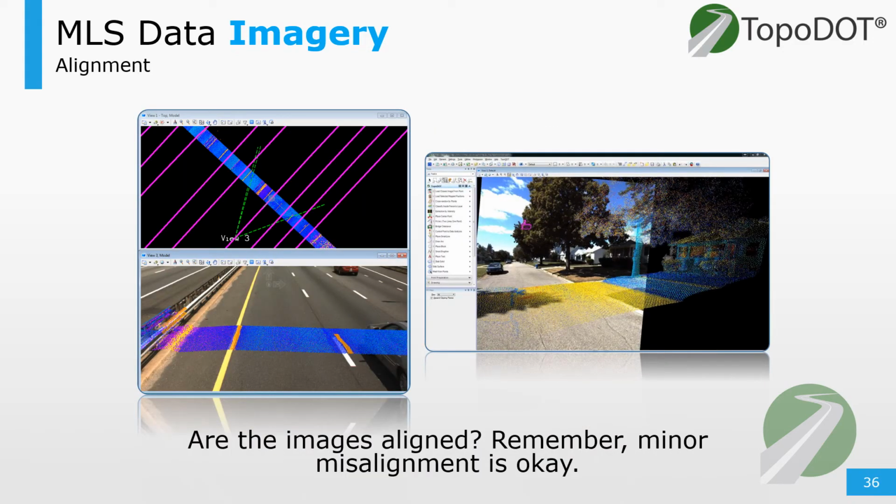How about the overall alignment of these photos? Even if the requirements are not met, these images can still be used as a reference to some extent. But at some point, severe misalignment will create its own challenges for the user.